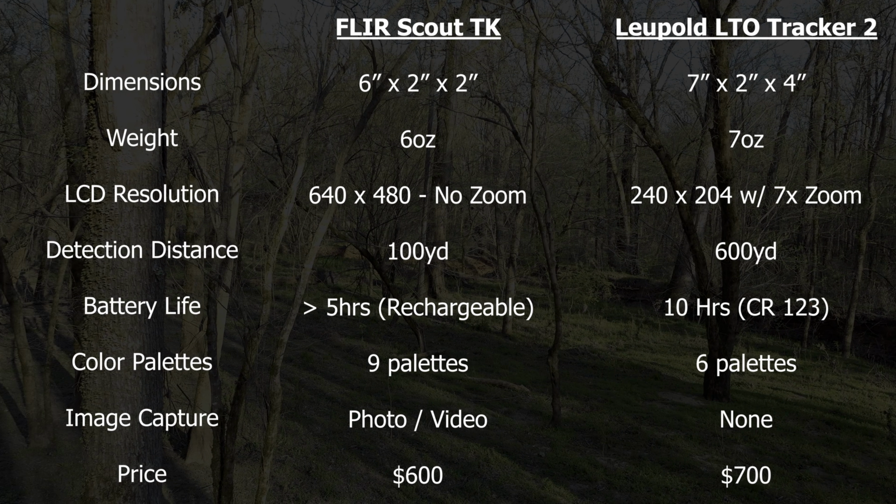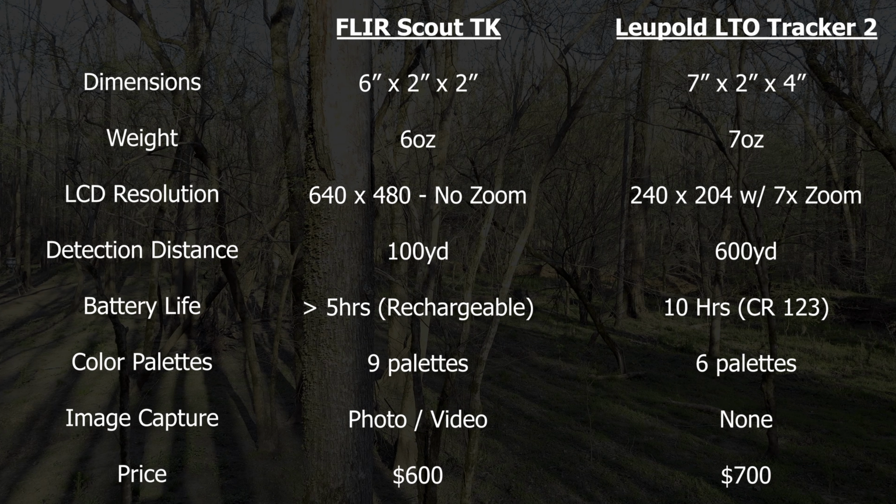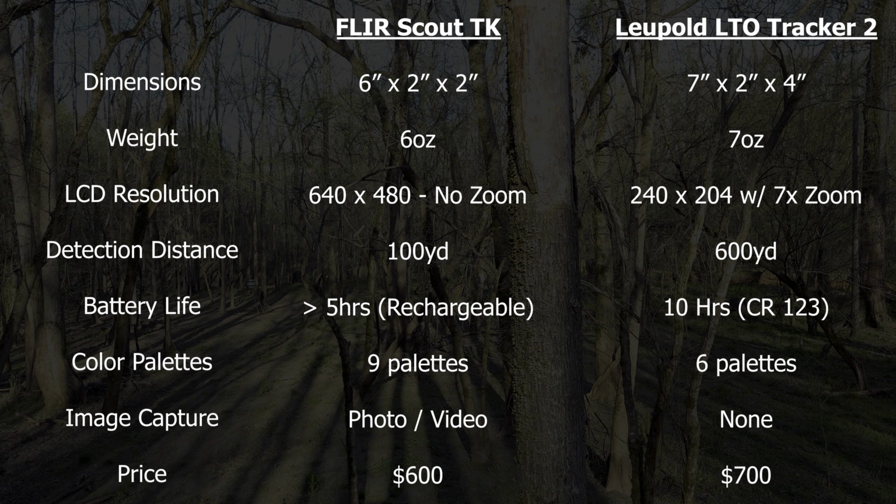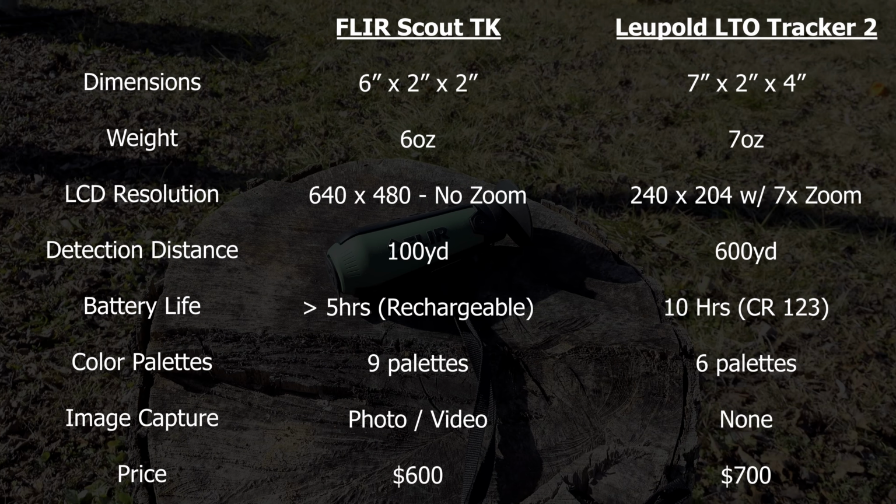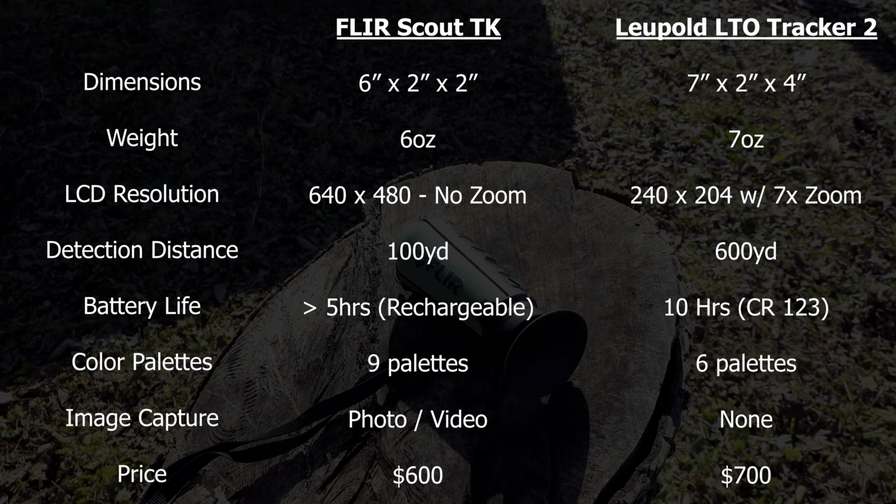It's also helpful to look at the specifications side by side with a competitive unit from Leupold. The sizes are relatively similar, both the size and the weight. The LCD resolution, not quite as good on the Leupold. It also doesn't have an eyepiece, so you hold it out away from your eye. For my purposes in hunting at night, this illuminates your face. I'm not wild about that.